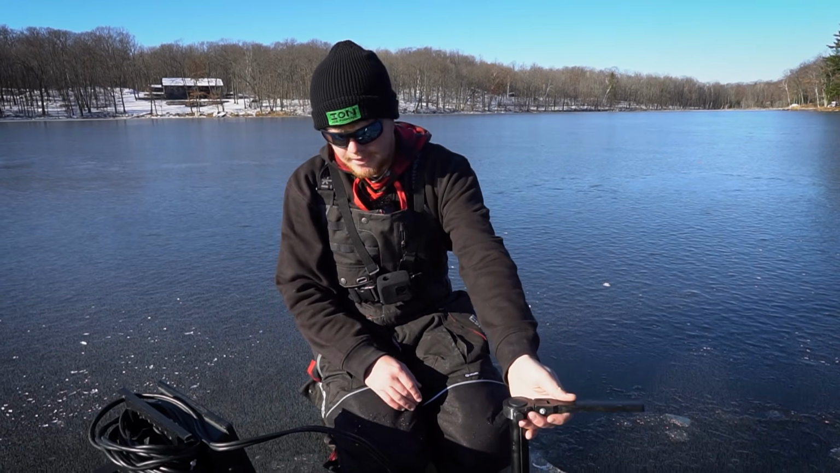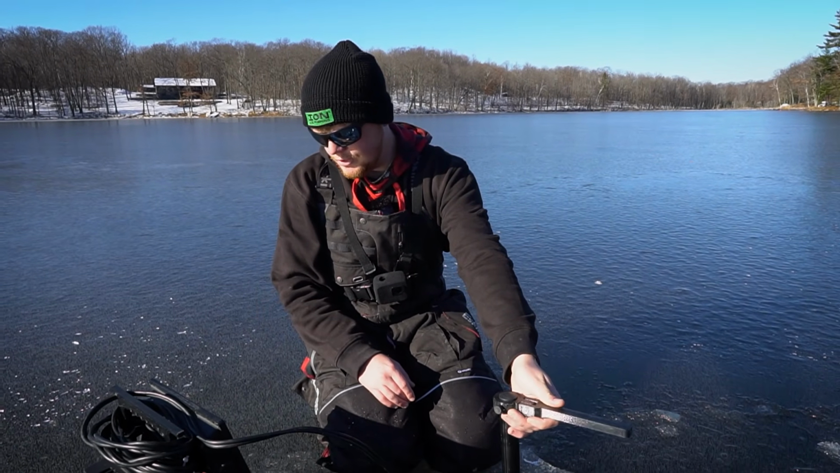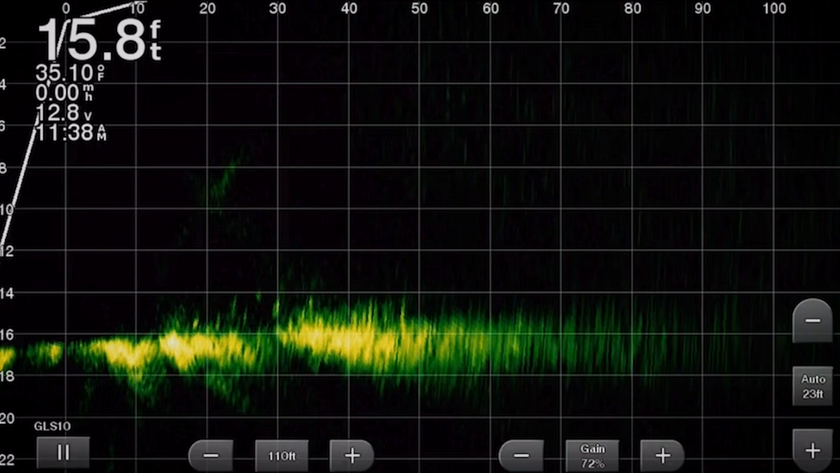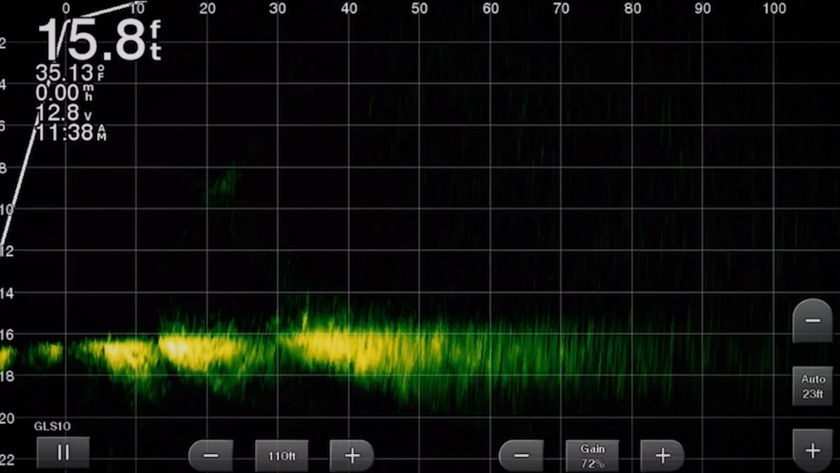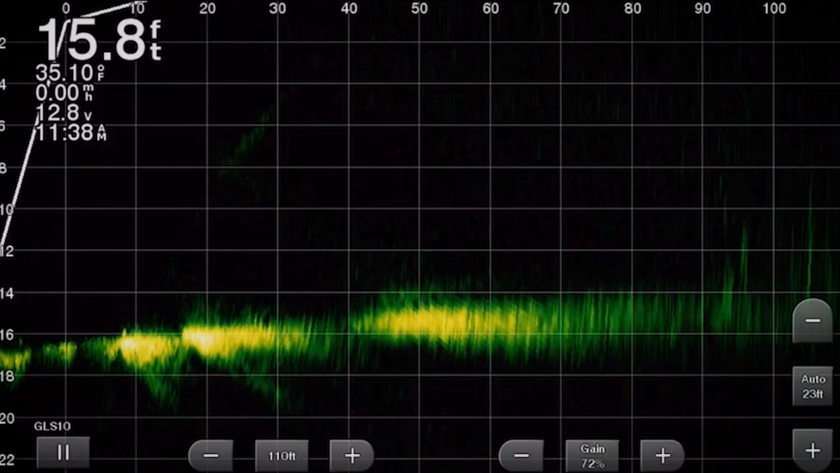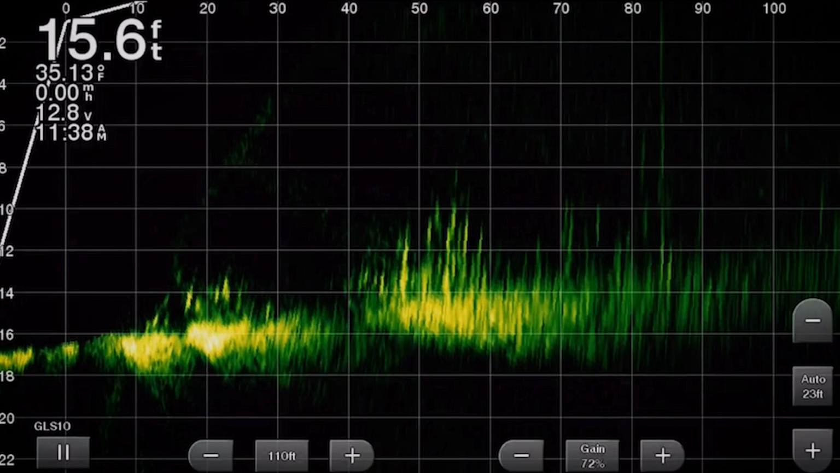But let's go ahead and turn this transducer once and see just how big that school is. So if we go ahead and turn that transducer just even a couple of inches here, you can tell that that school is absolutely massive. So now that we are out here, we have found the fish. We drilled one hole. Keep in mind, we have drilled one hole. We have found the fish.